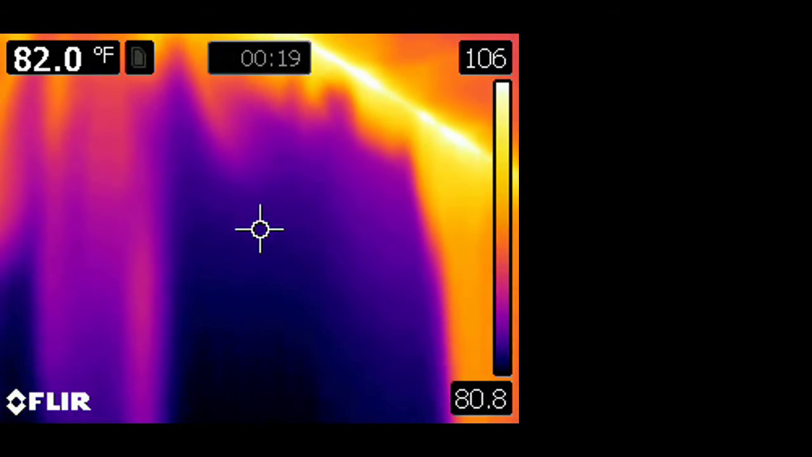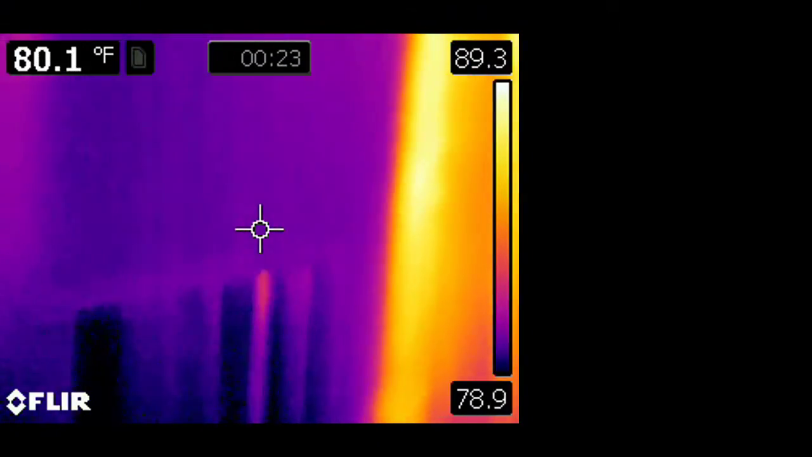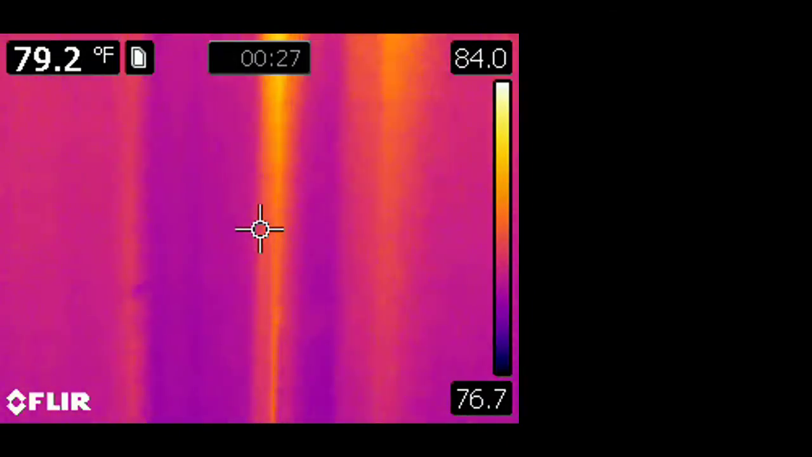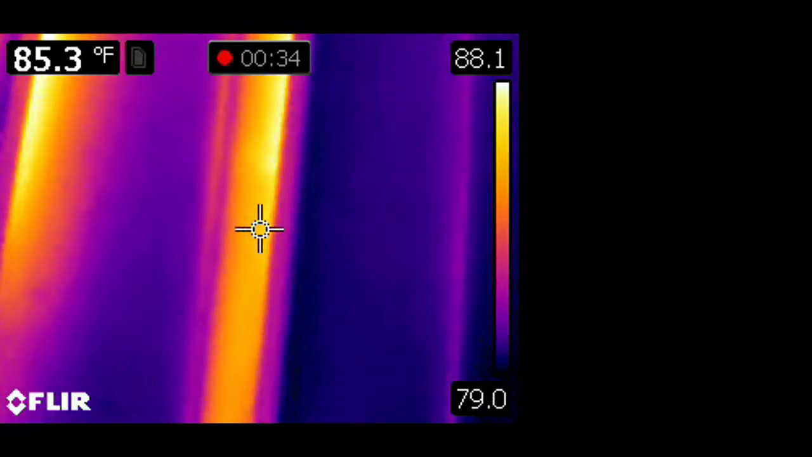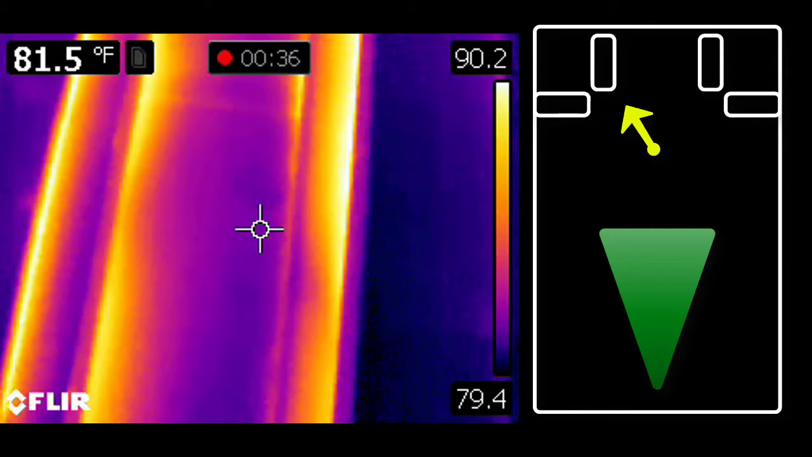So we're going to pan up. That's the cold, or the regular temp of the wall inside. And we're going to go inside the return air, and we're going to pan up, and we'll be able to see the heat signature. Stop here. That's the camera angle, and this is where the heat is coming in those two corners.